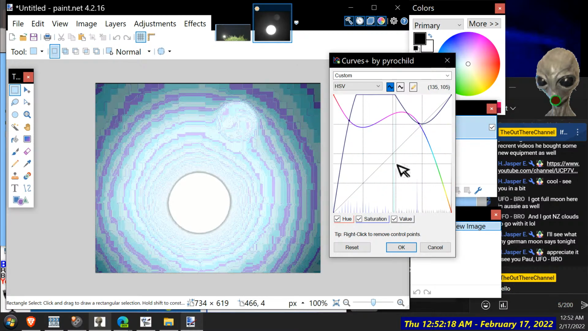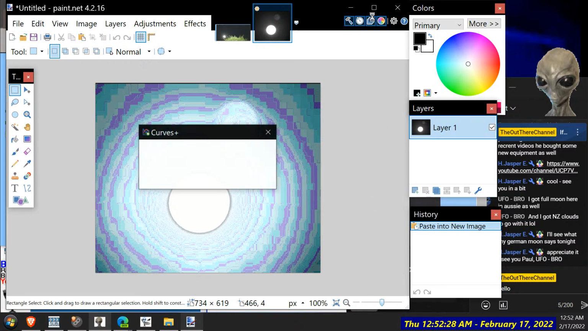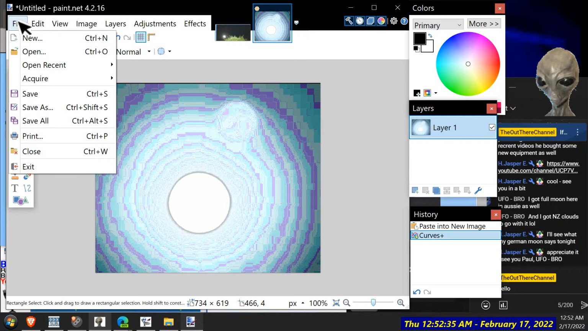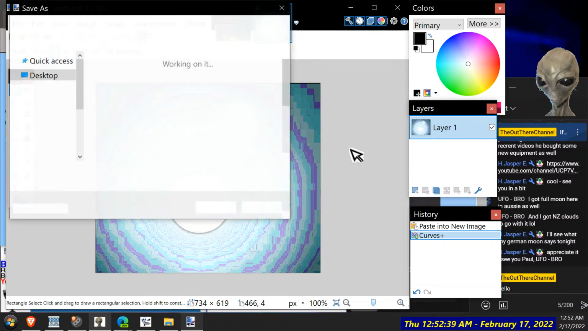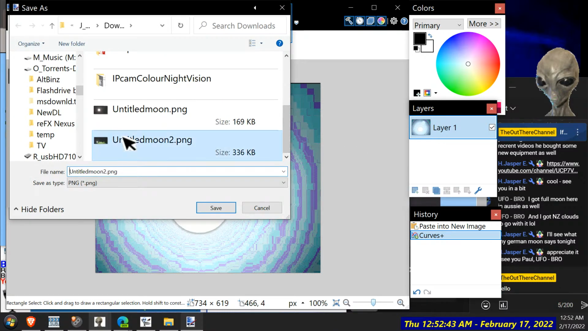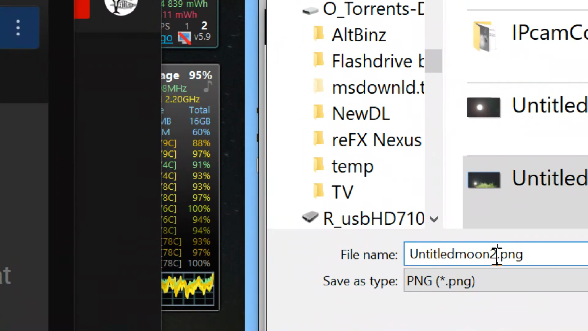And wait till we get it on a tripod above the house level. And hopefully it doesn't come crashing down and break. Okay, we might just save that one as art. Moon with the halos. No UFOs, but still.